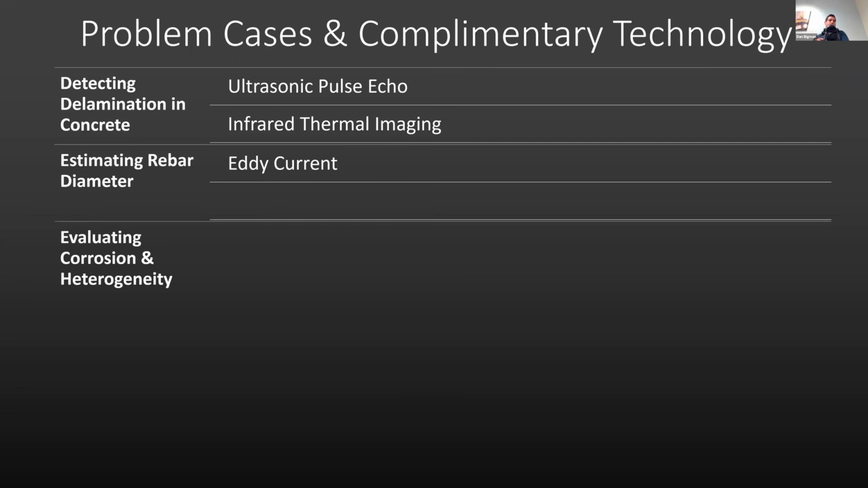Evaluating corrosion and heterogeneity. Again, GPR can be used to identify corrosion, or at least indicators of corrosion. And so what you'd expect is areas that are corroded or maybe more moist, because that would be the pathway for the agents coming in and causing the corrosion and deterioration of the rebar. So you may get slower wave velocities. You may get lower amplitude reflections off of the rebar that's corroded, because you'll lose energy in the moist concrete.